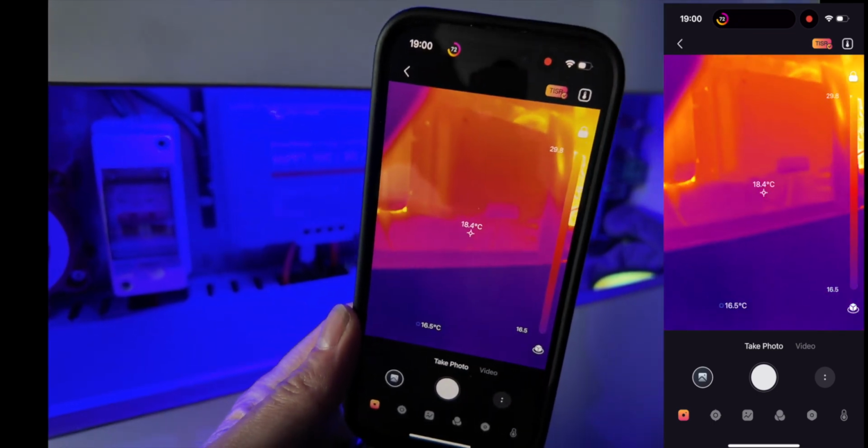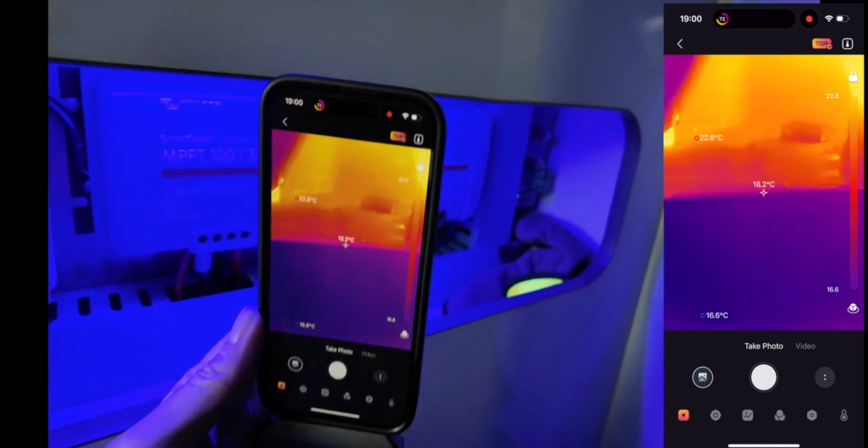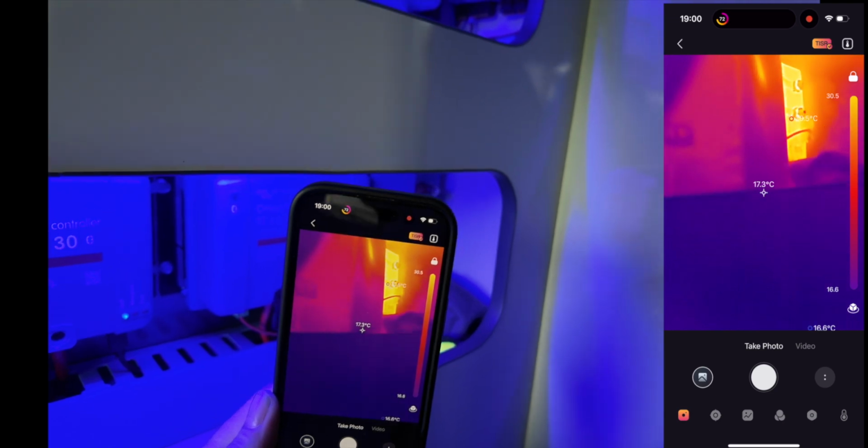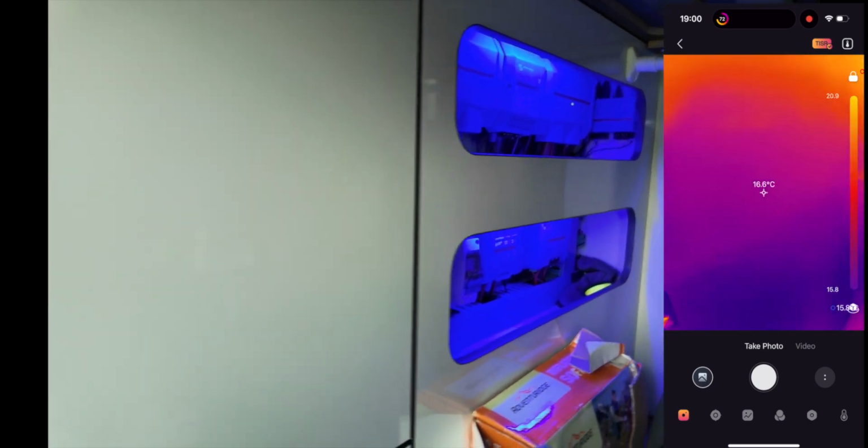And in the end, got the Orion Smart Charger, which is going to be cold because there's nothing on there. It's not even running on the engine. And at the end, you've got the battery protect, and that's running 30 degrees. So it's still quite warm, but it's not too bad. We're not picking up any major hot spots.